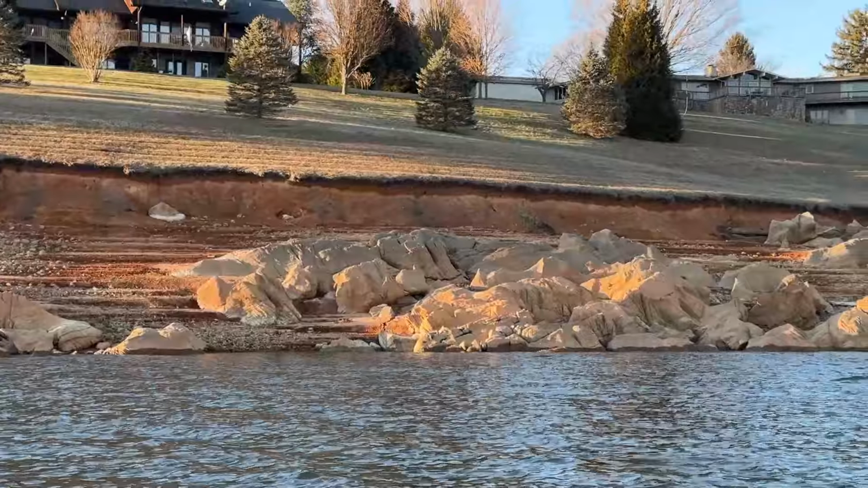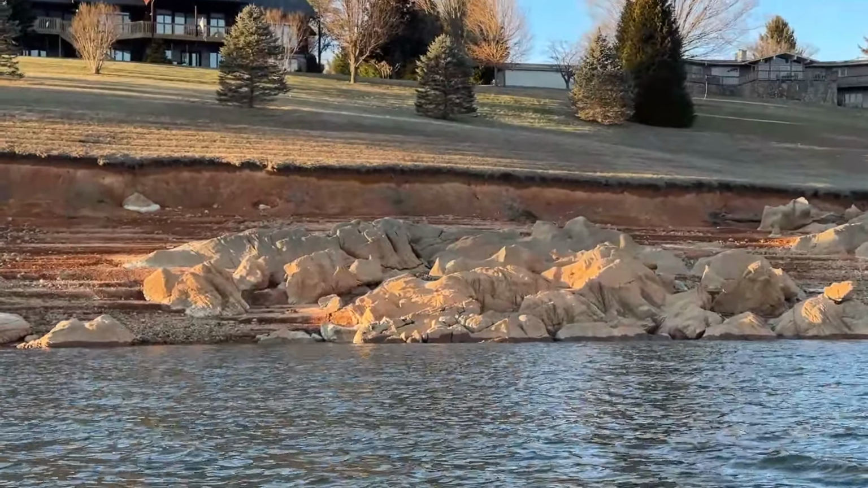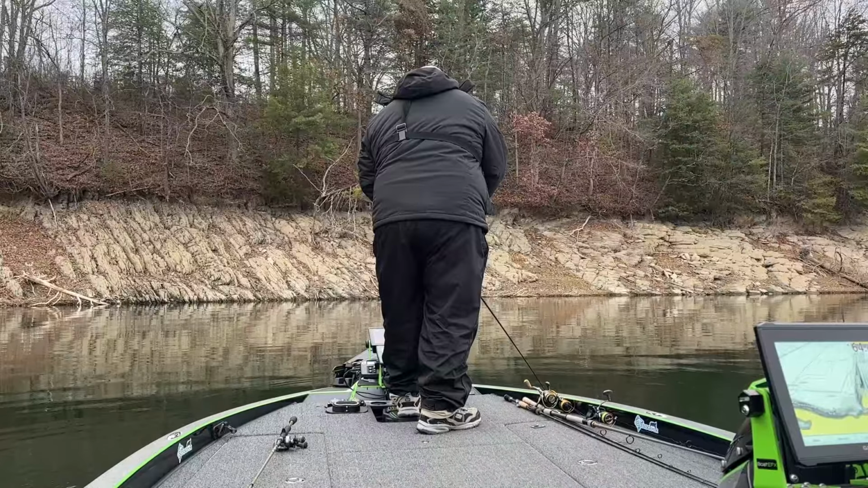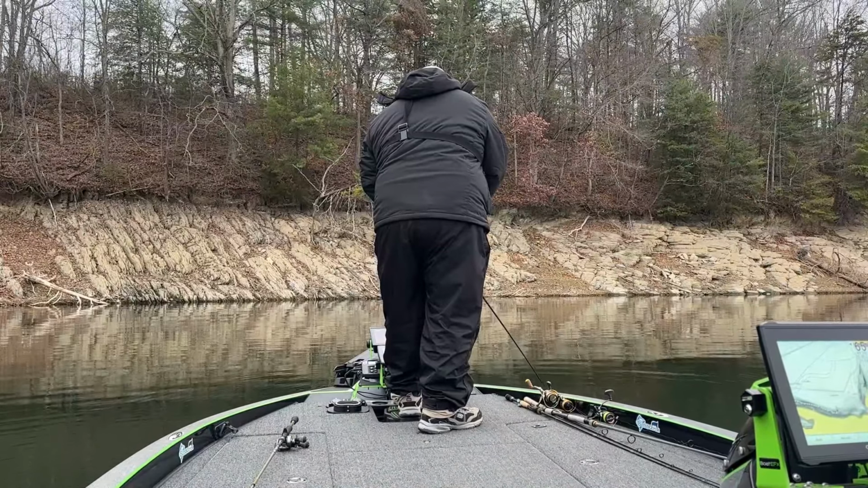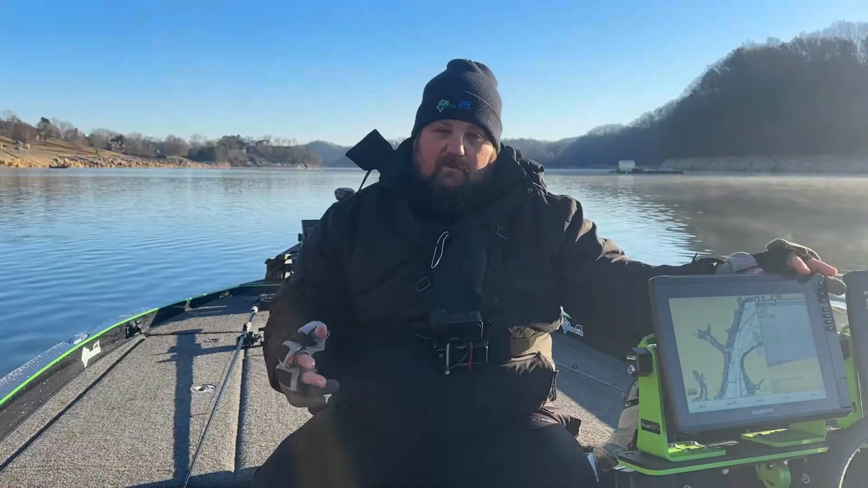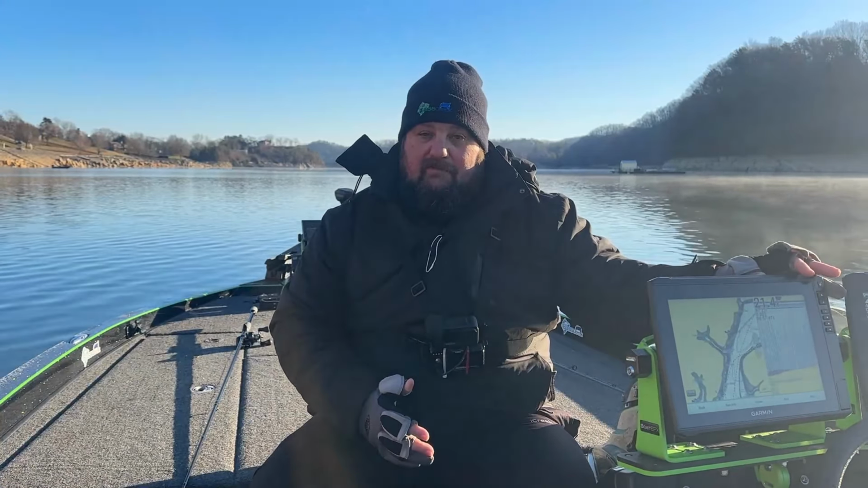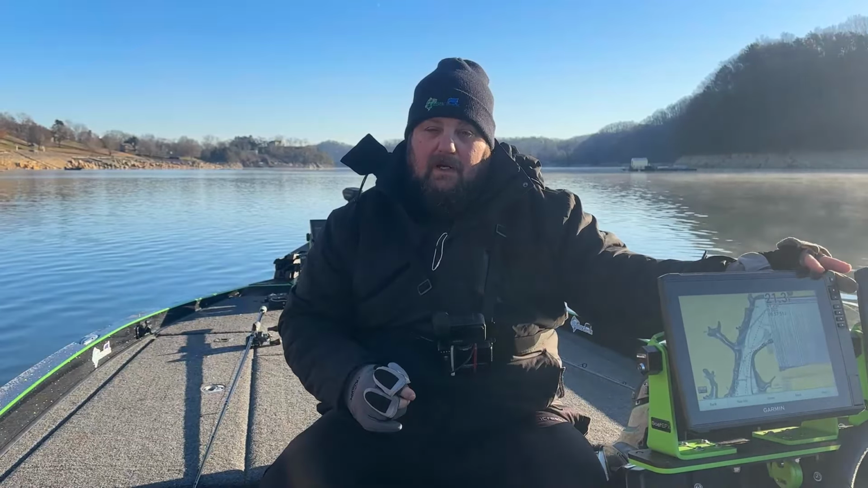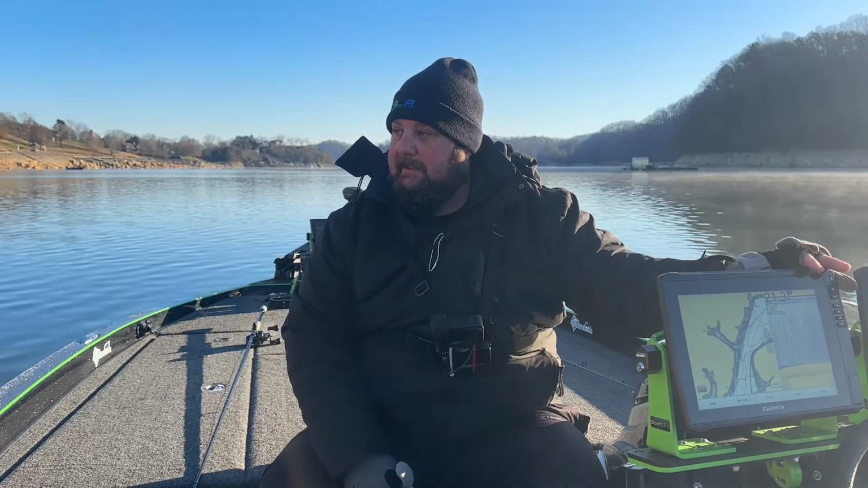Got some big old crevices. It comes out a little deeper. So far, what we've fished behind us has been shallower. So it's stopped in about that 20 foot. When what we're really looking for is about that 20 to 35, 20 to 40, because I believe that's where the most and the bigger bass are going to be.